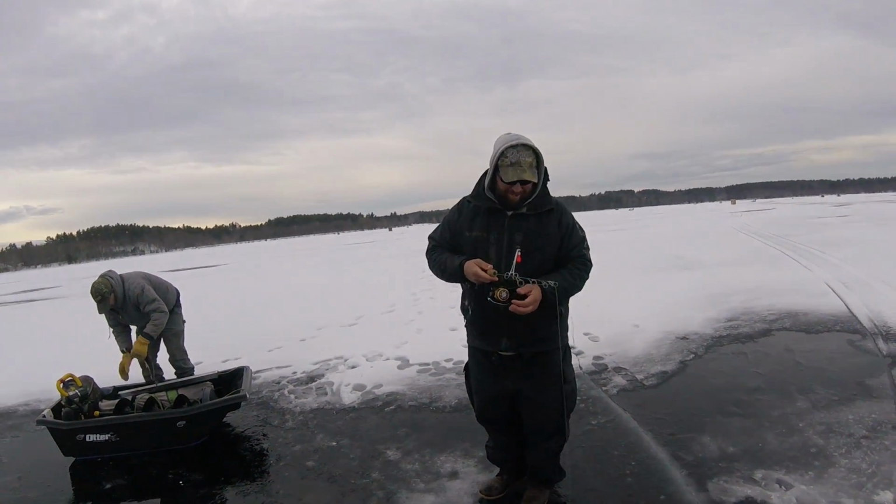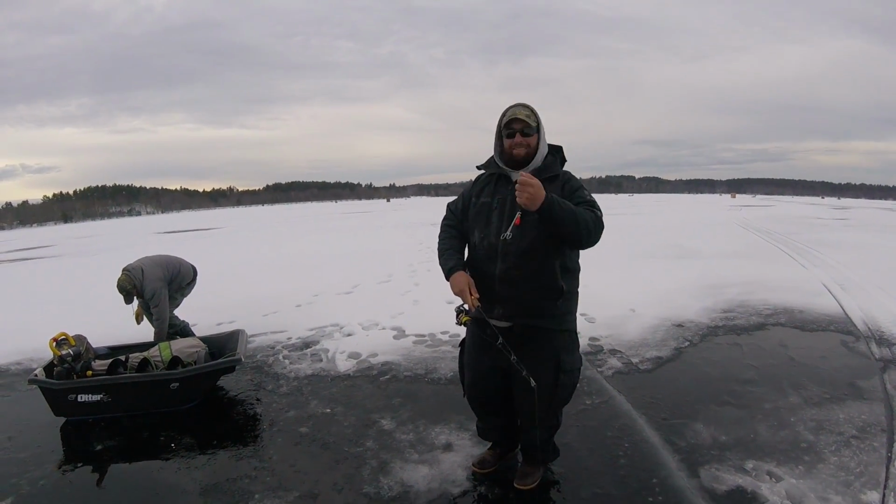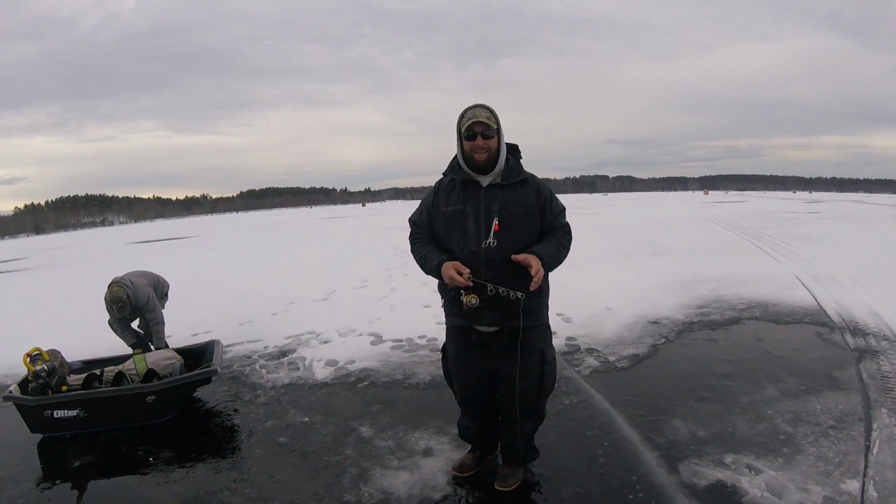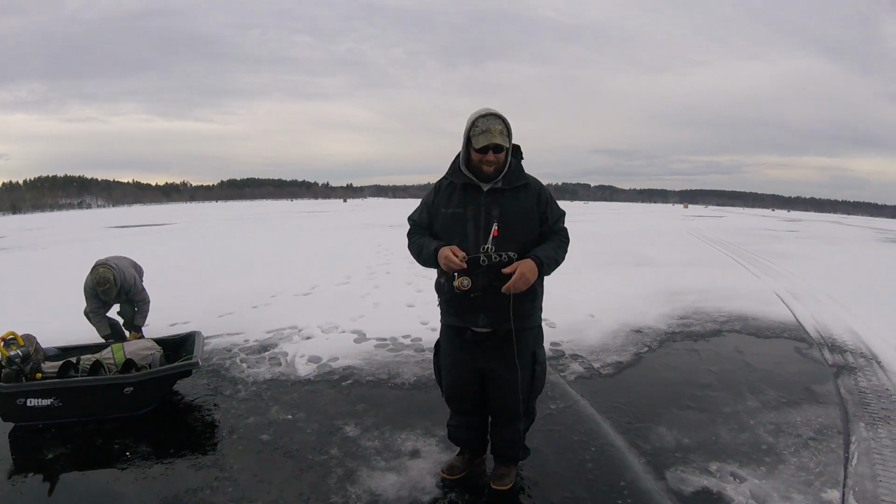I started really yanking this jig a lot. Curtis had that one show up, and I gave it the yank just in the right time, and he went over and grabbed me. So I think being a little bit more erratic with this jig and heavier and hitting bottom might be the ticket for why they're biting now. Yeah.